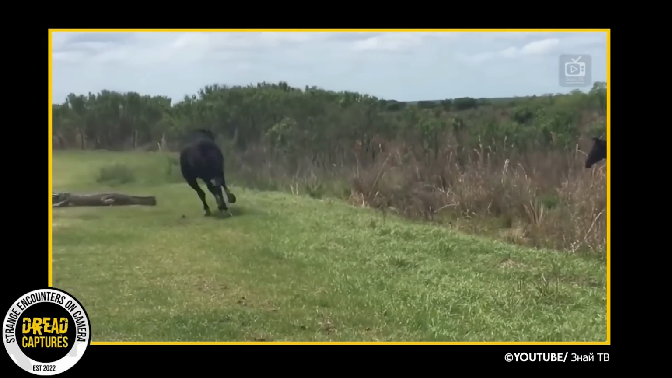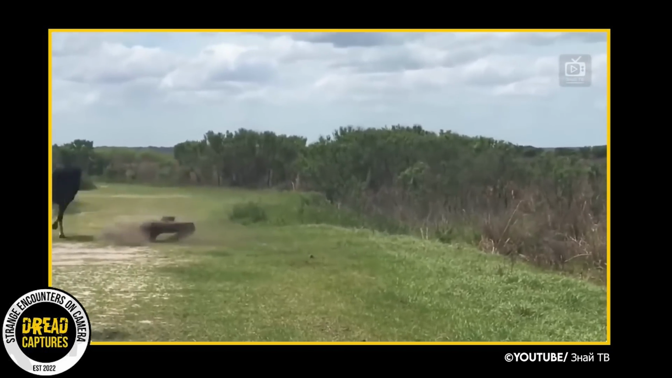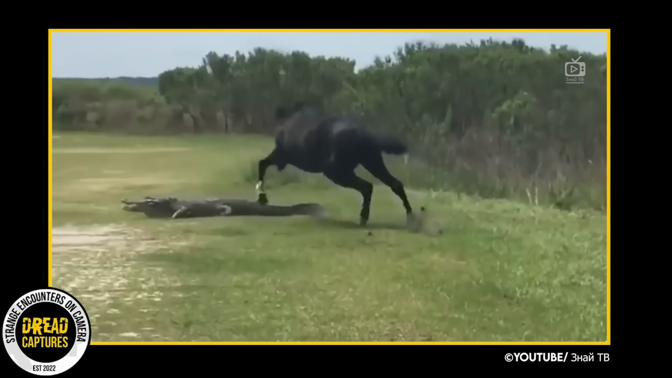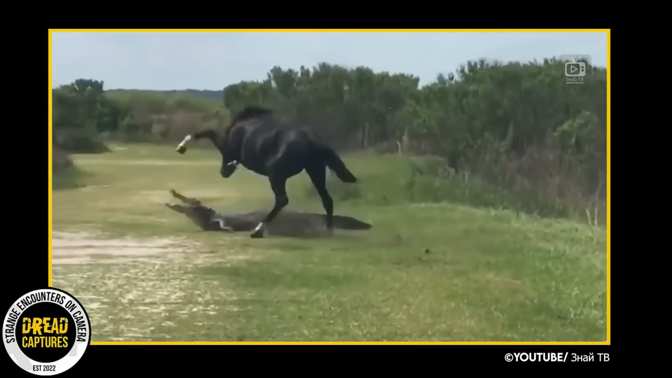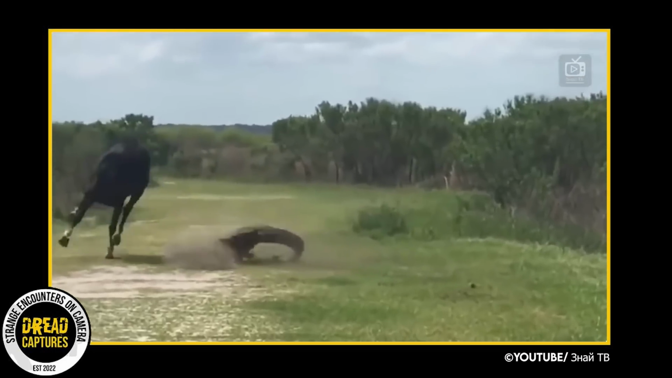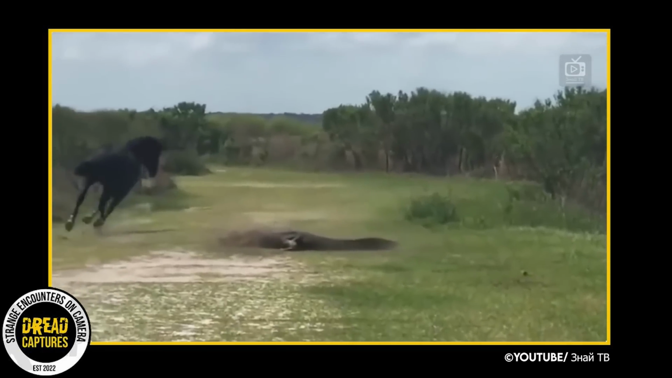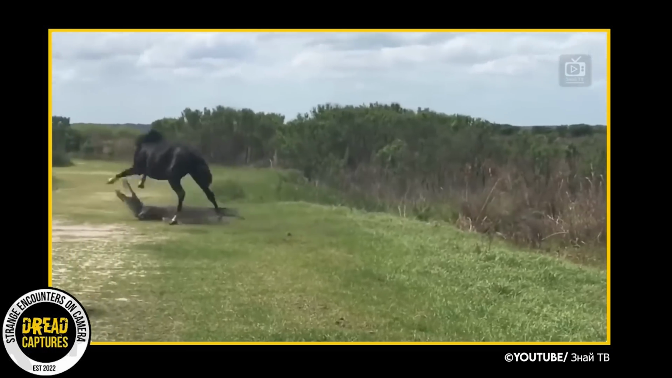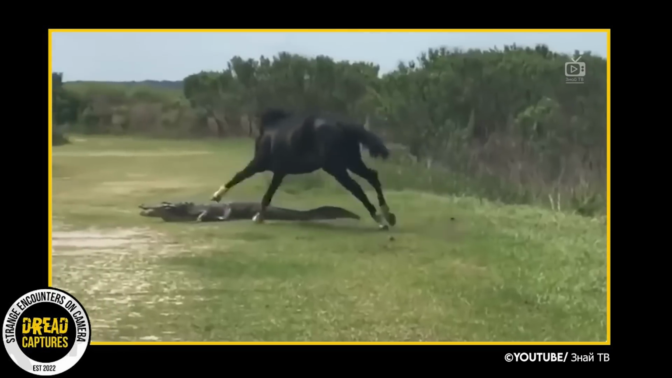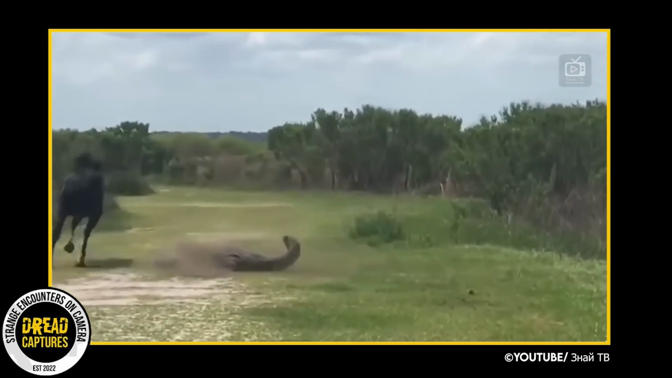The horse, feeling pretty confident I'd imagine, goes over again to stomp the gator with his hooves. This time, it almost ends in disaster. Look as the gator arches up and bites the horse's front leg. Wow. It is a true testament to the power of both of these animals. It was impressive the horse was able to pull himself away. But I'll say this, if the gator had been able to grab a body part with a little more meat on it that would have helped him sink his teeth into it, I think it would have been all she wrote for that horse.